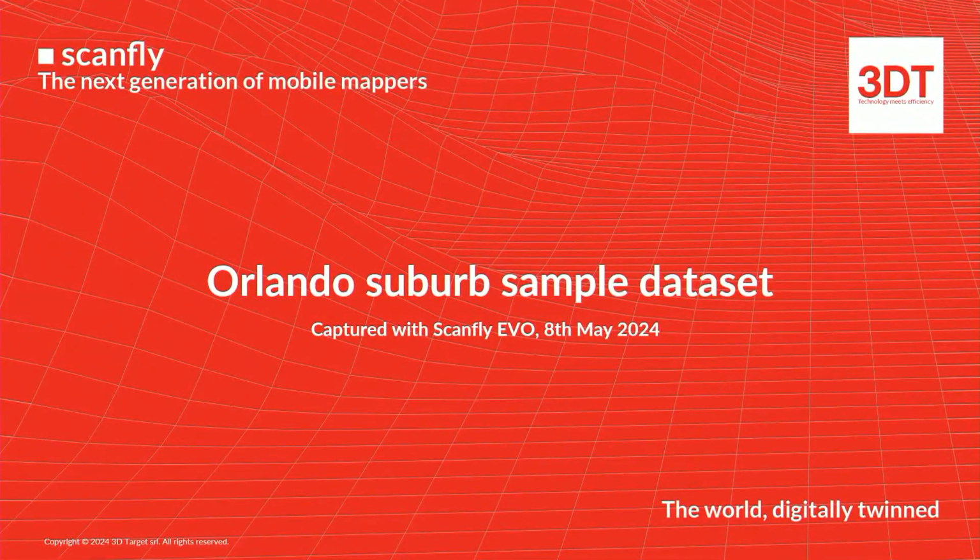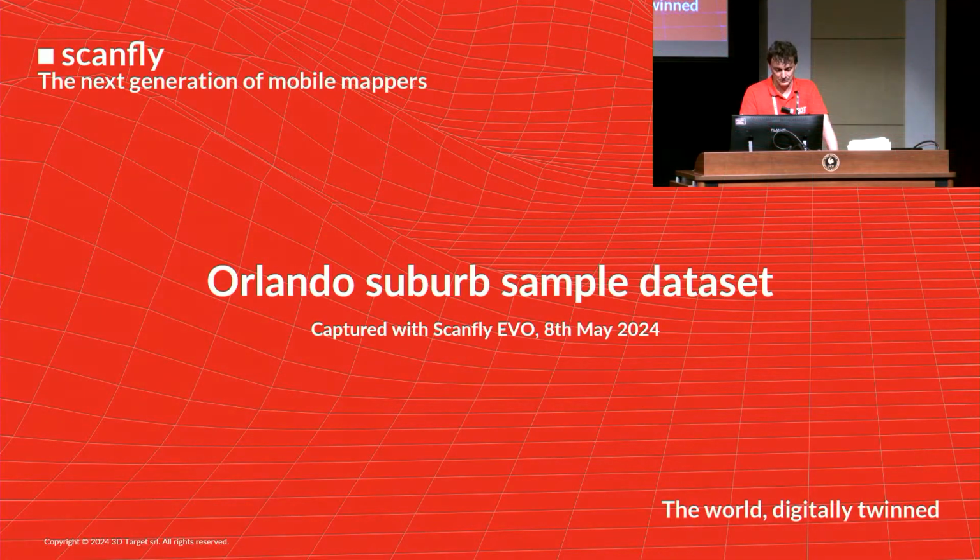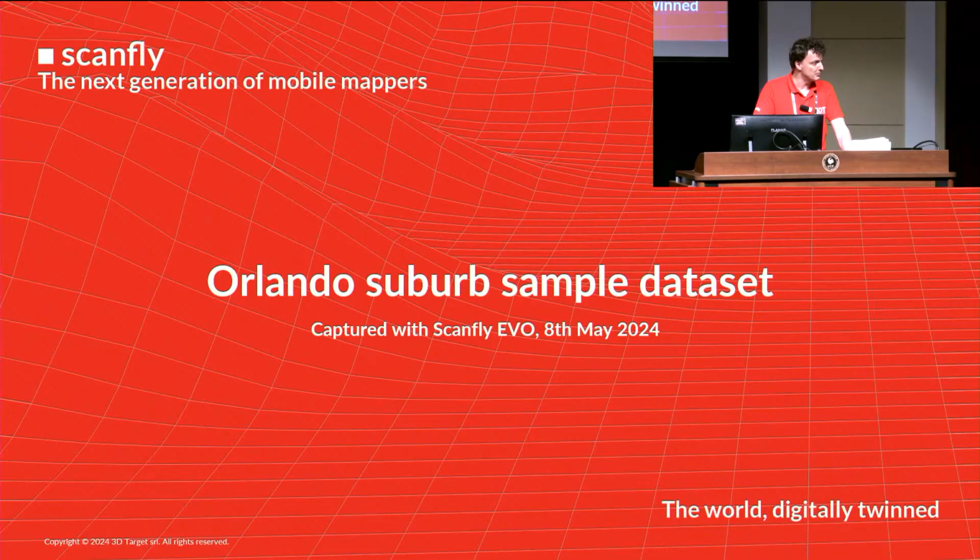So just a quick review of some data. I want to be short to stay within the time, which is 12 minutes. We did a demo yesterday. We did a survey close to Orlando, in the Orlando suburb, close to the TopoDOT headquarters. So we have the data to share with you. And we used the Scanfly Evo, the LiDAR one, with the APX 15 IMU. So it's not the best one. It's the entry-level product for us.